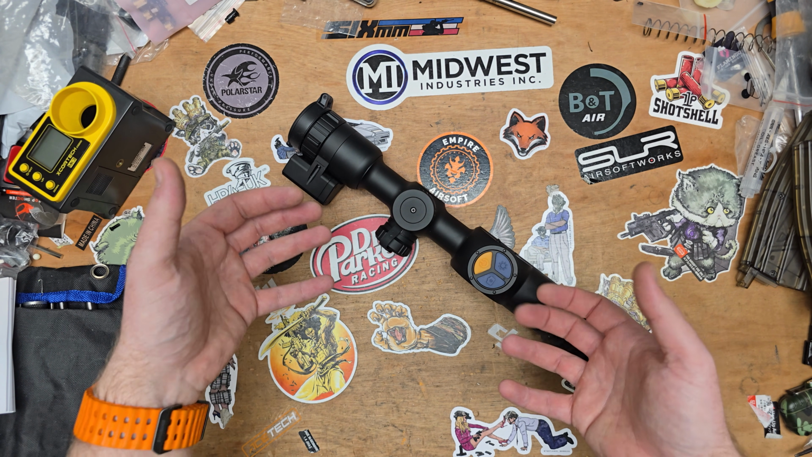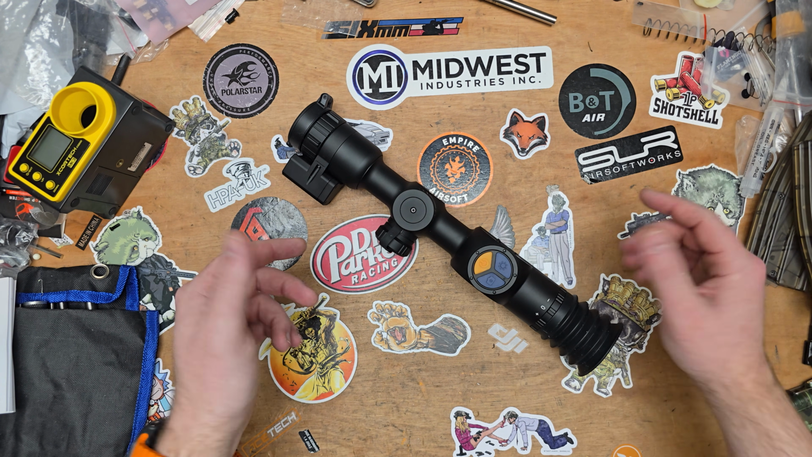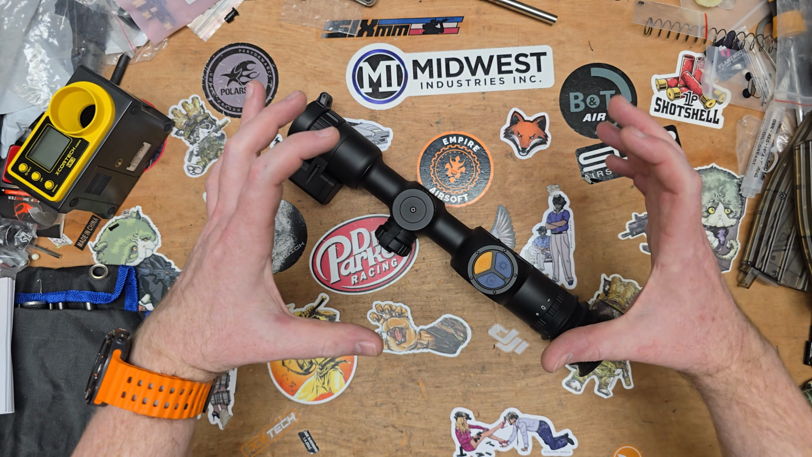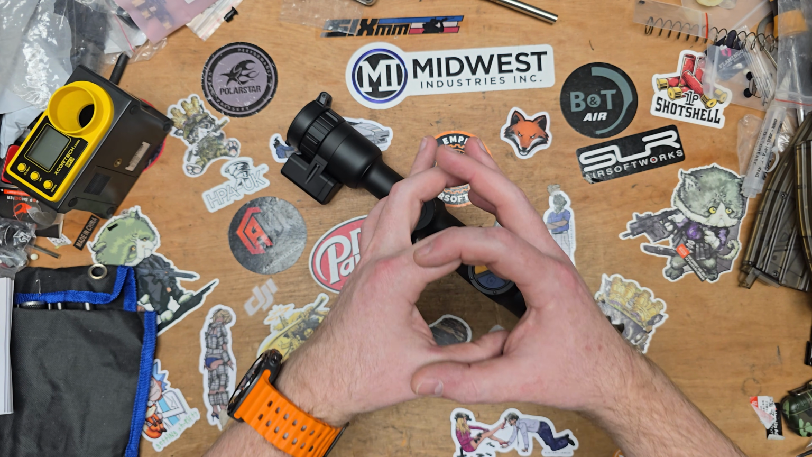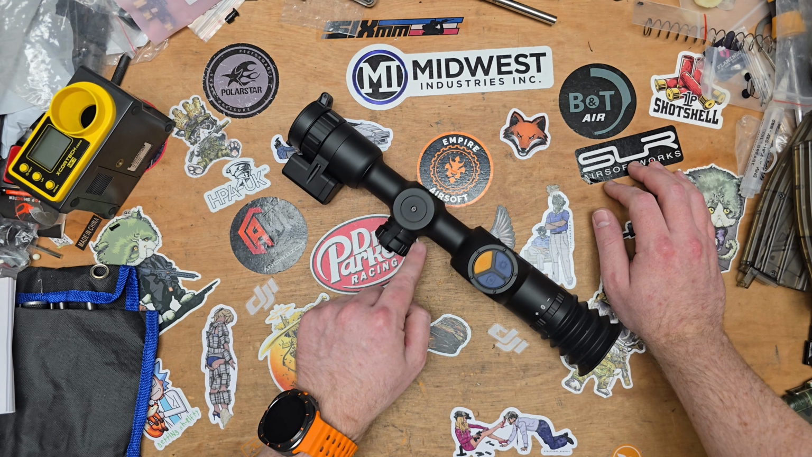Even though it will look pixelated in the edit, when you're looking through the optic, it looks crystal clear because that screen is much smaller. Hopefully that makes sense. So the first clip, like I say, I was at HC2, I was just mucking around.